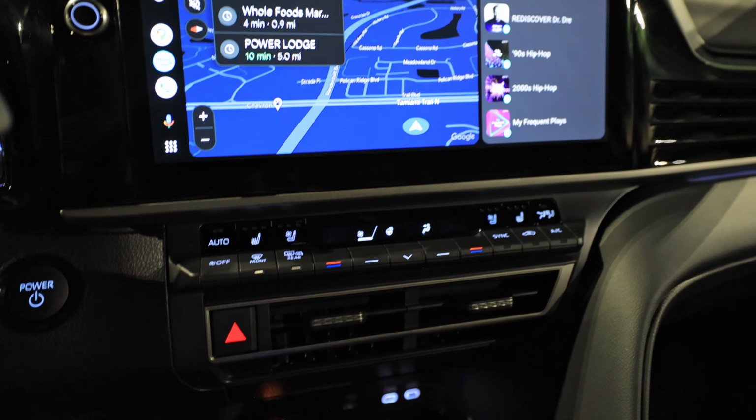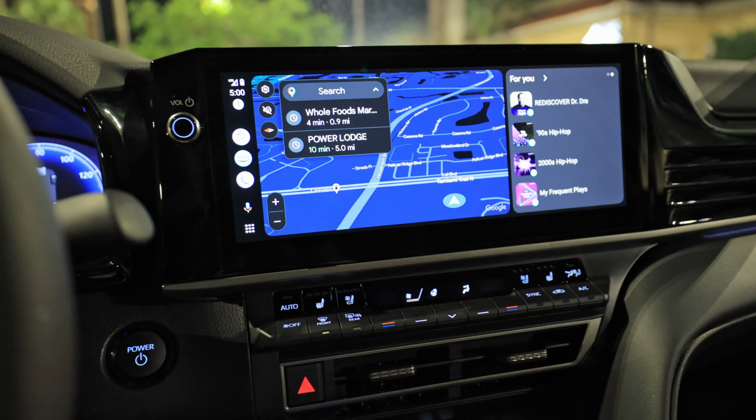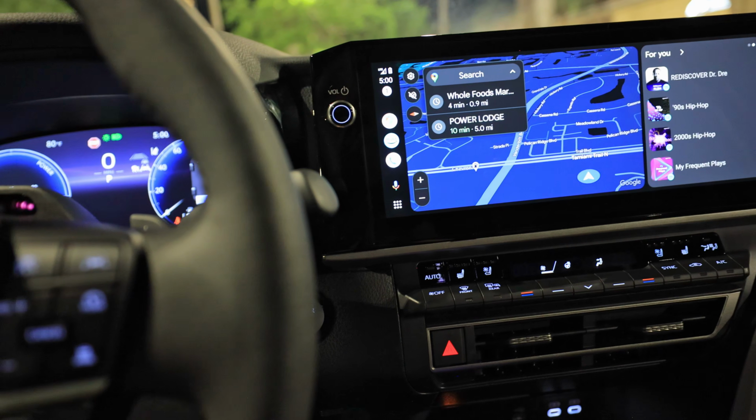All right, heated and ventilated seats, heated steering wheel. This isn't going to be my full daytime review where I'd cover more of that stuff.